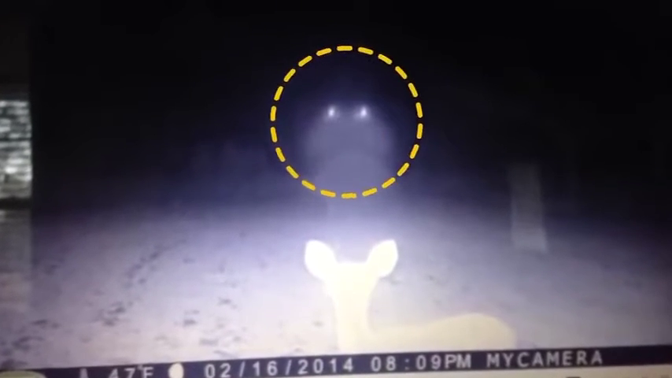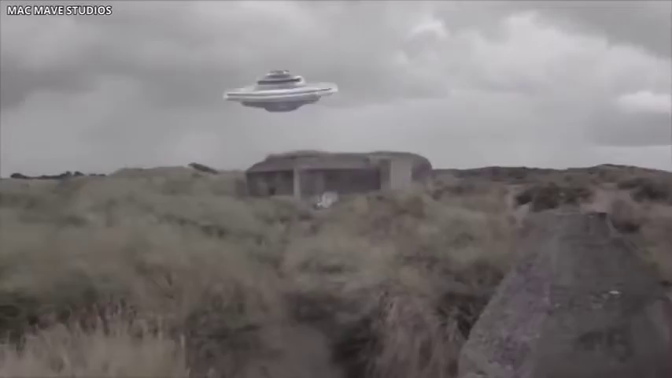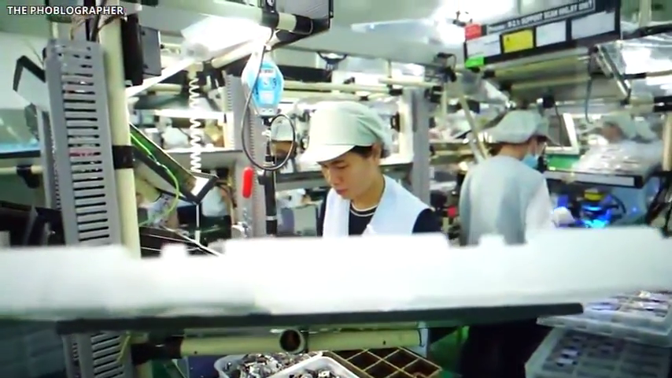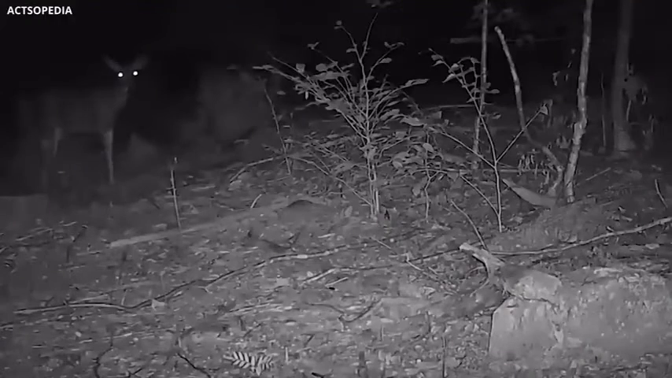Number 3. Oblivious lights. The disturbing footage of a trail camera recently became viral online and caused a lot of controversy. In the video, a pair of strange round lights can be seen hovering over the head of a deer in the dark. These lights were not a single event. Instead, they were captured over a whole week. Most alien and conspiracy theorists are now claiming that this is footage of a UFO sighting. But the camera manufacturers have revealed the real reason behind these sinister lights. After all, they see thousands of these things.